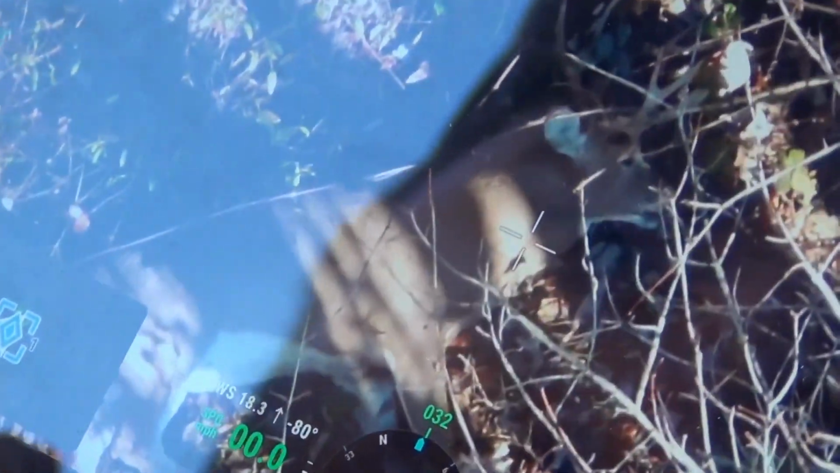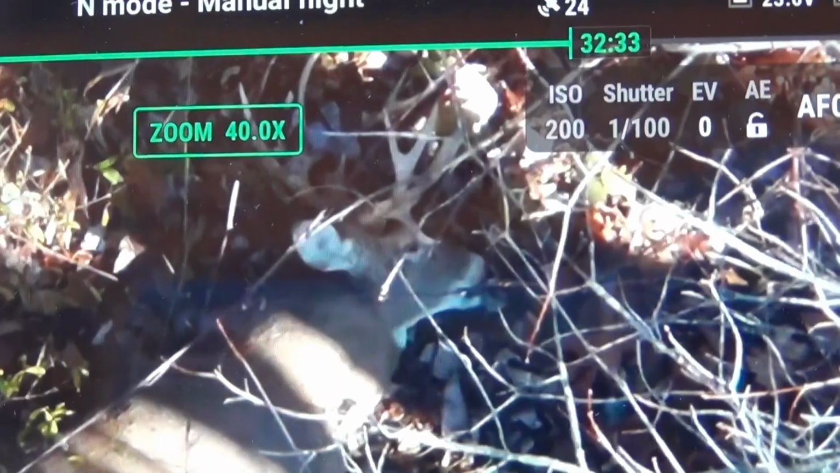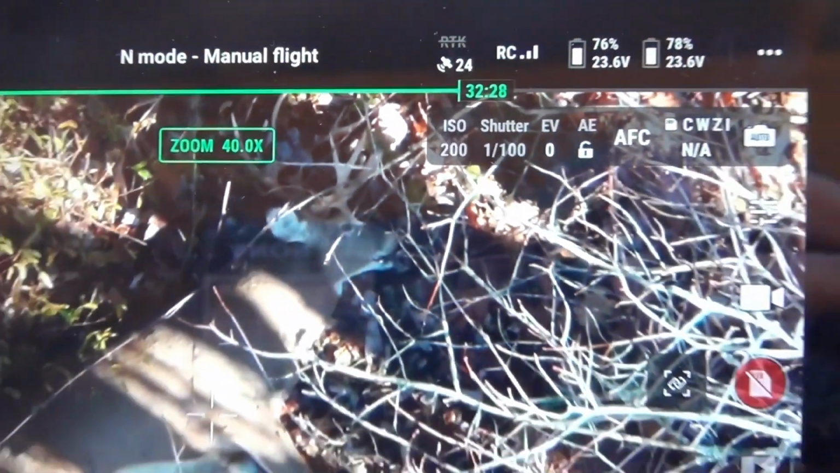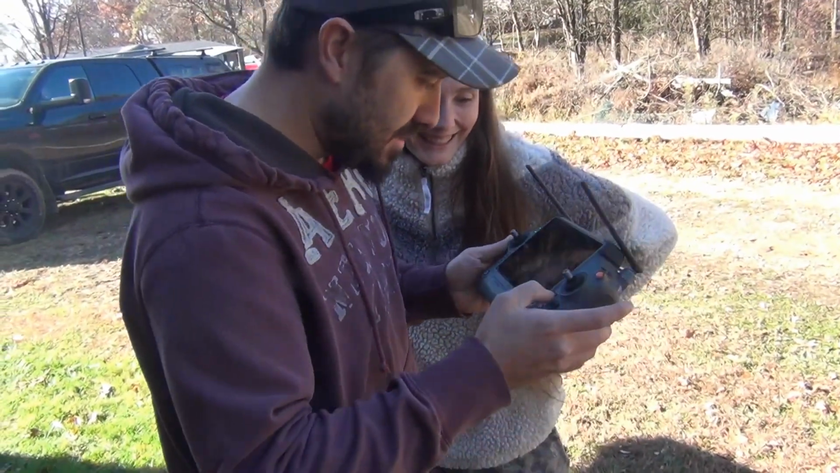There he is. Dead. Found him in what, 7 minutes? Yeah. Hey, that was awesome. There it is, right there. There he is. Yep, you can see that drop tine on the right side. Oh my. Go up a little bit. Wait till he gets here. He's going to crap. Thank you guys so much.